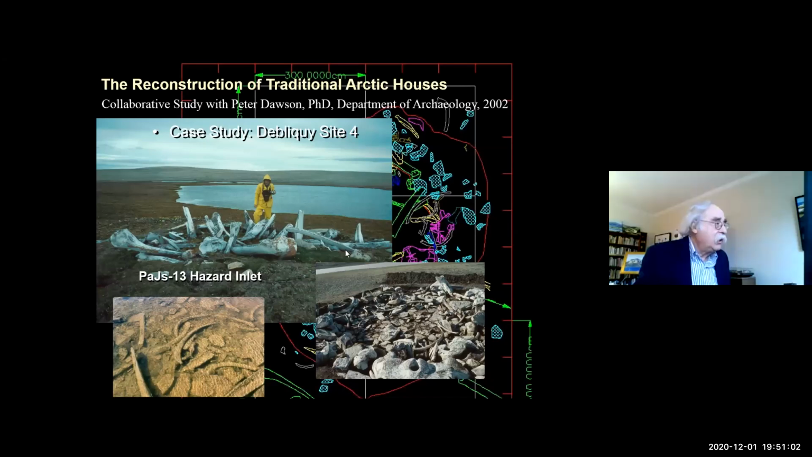And so we wanted to determine what these houses look like. You know, we have no idea just based on these excavations.